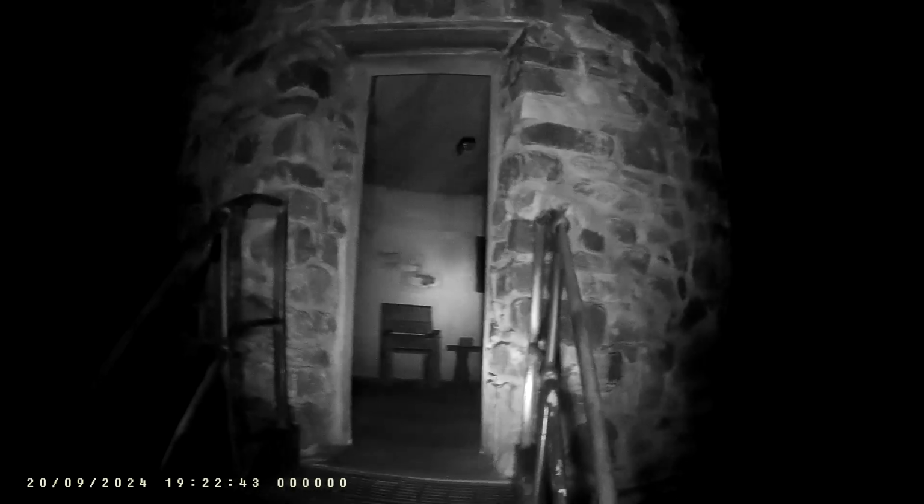This is a round tower, which I'm going to stand back and give you a proper shot of it again, which I hope the camera is pointing in the right direction, but I hope you can see it. It's not an original one, it's a reproduction, but it's pretty cool.